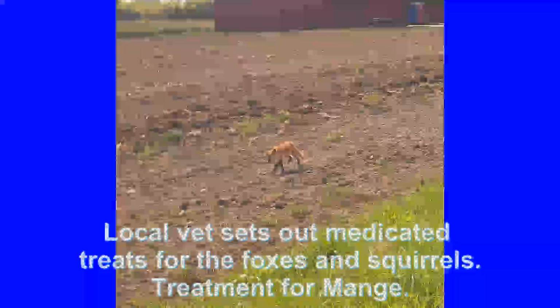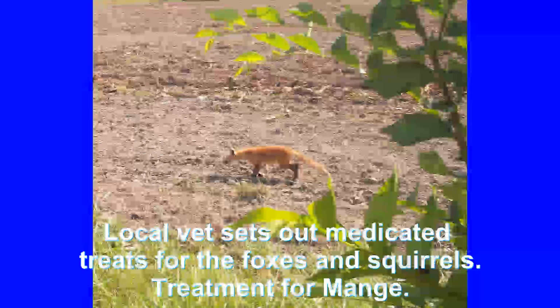He's walking towards me, the wind blowing in my favor, so he couldn't smell me. And here he comes a little bit closer. He's walking through this plowed field because they had harvested whatever was growing out there. They grow dill and cabbages and whatnot. You can see how mangy he looks.